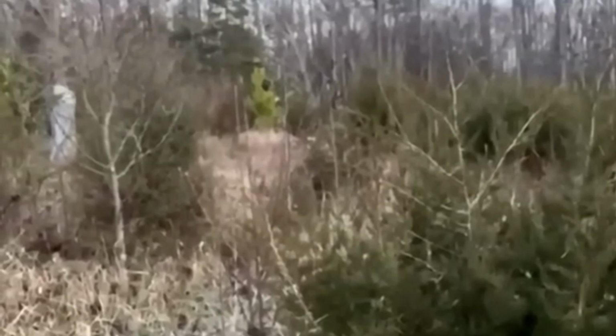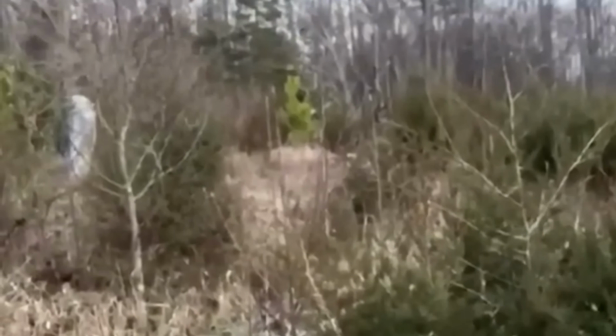A white robed figure moves slowly through the vegetation. The trail cam owners were freaked out. They immediately thought this could be something paranormal or even a crazy, dangerous person wandering around on their land.